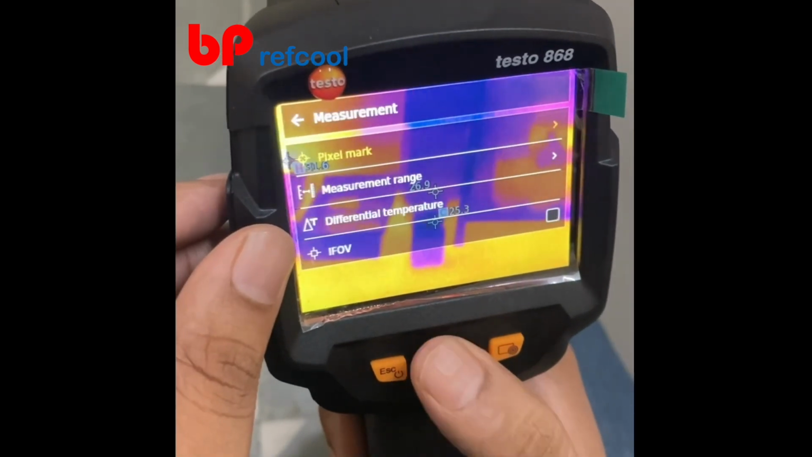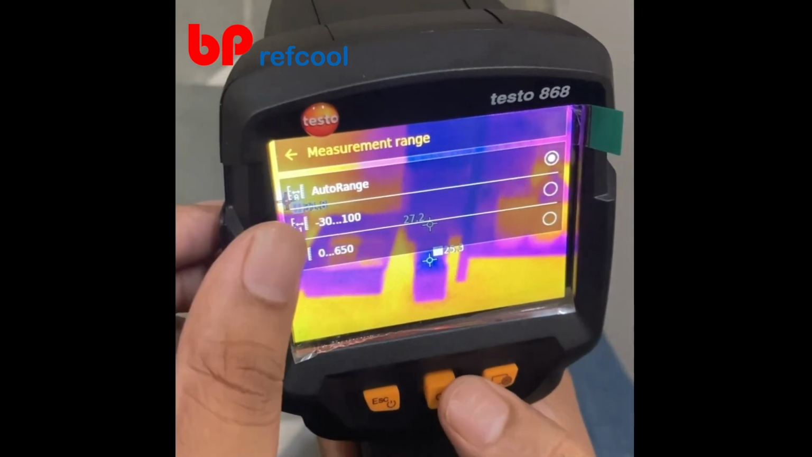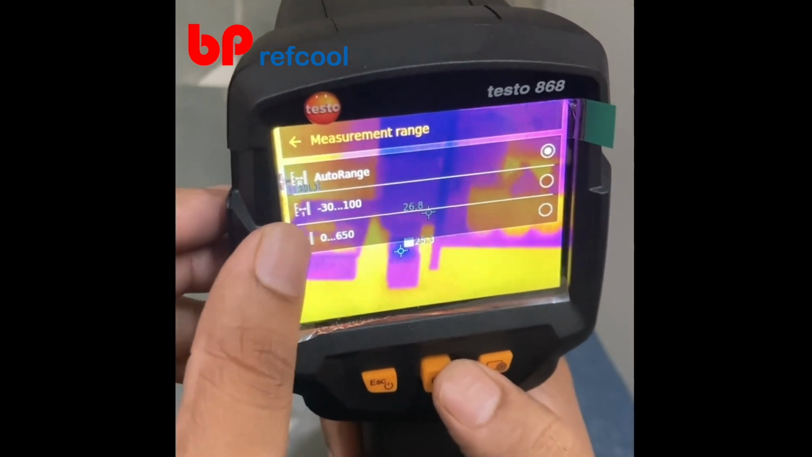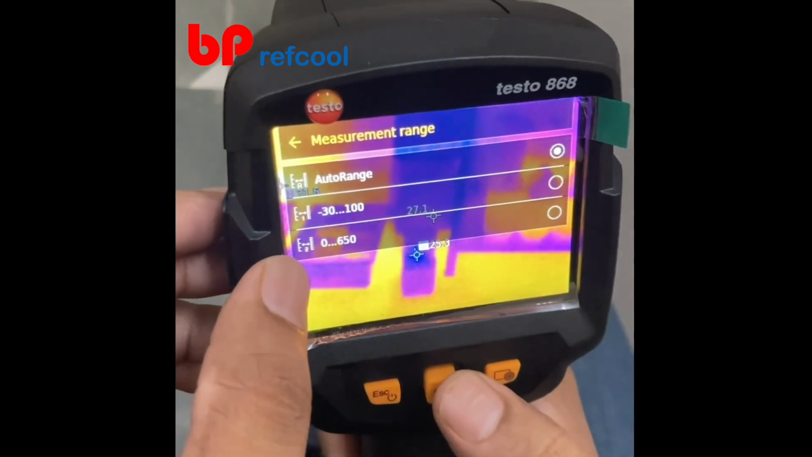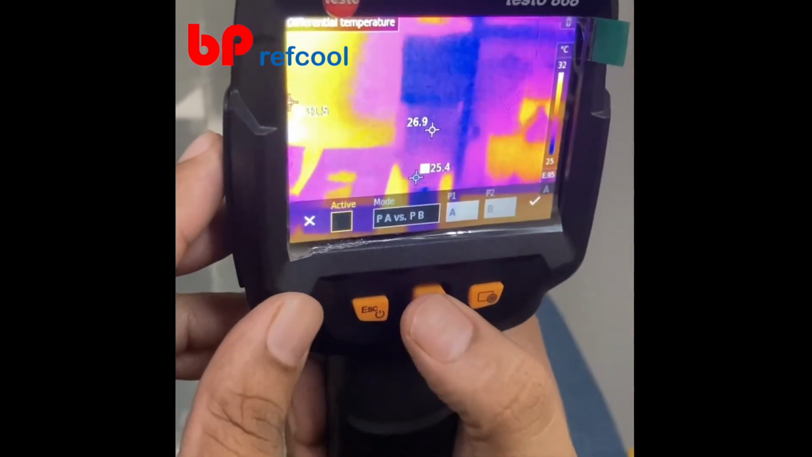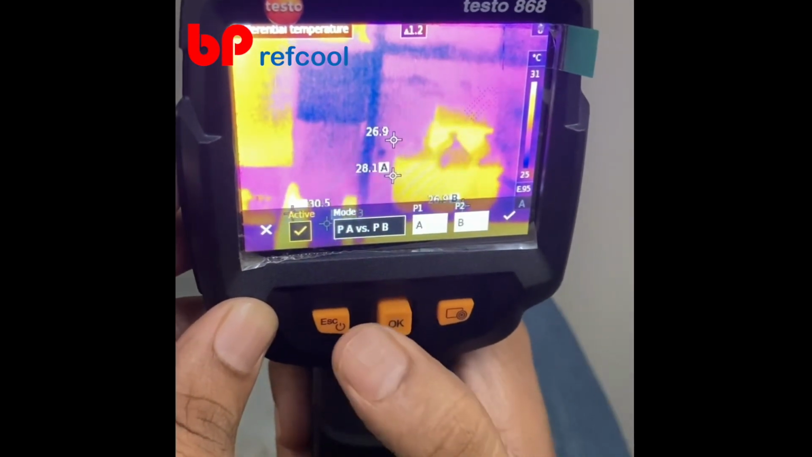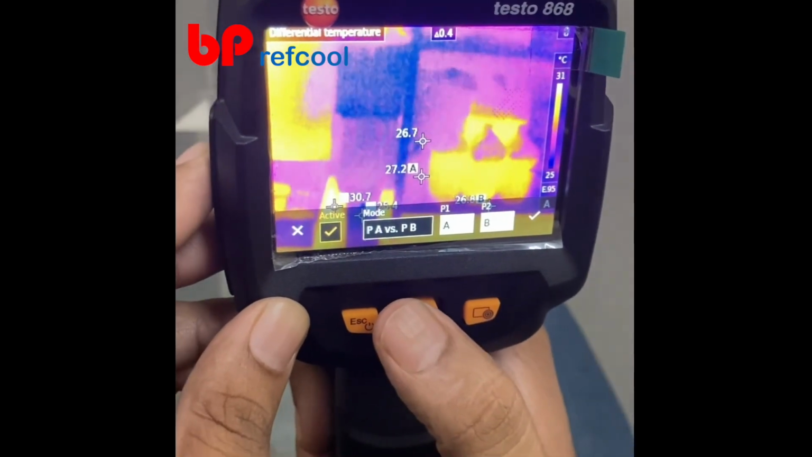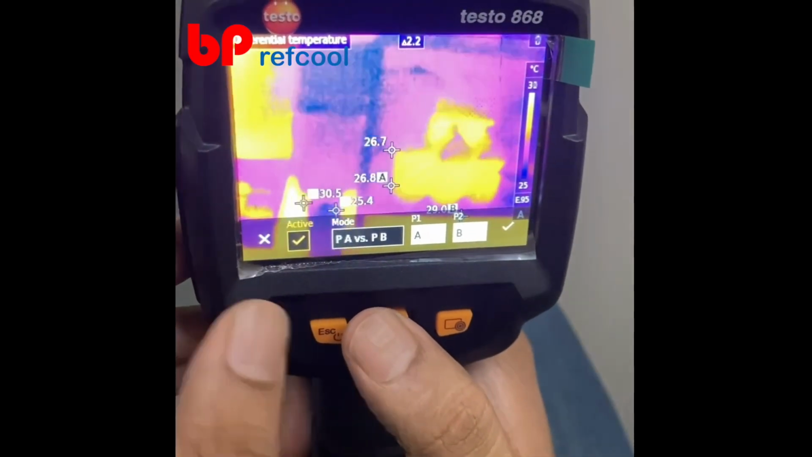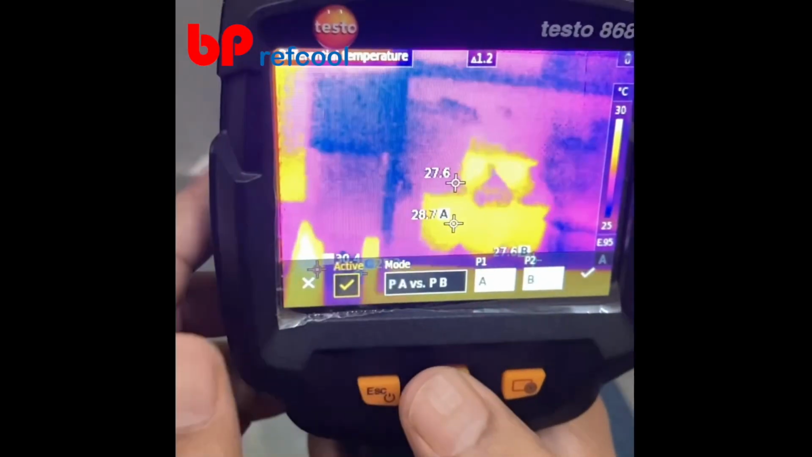screen. You have the measurement range, so this can be auto selected, that is the preferred option, or you can select any option other than the auto range. You have differential temperature. So on the screen you can see that the differential temperature is now active. Okay, and you can see the delta value on the top of the screen.